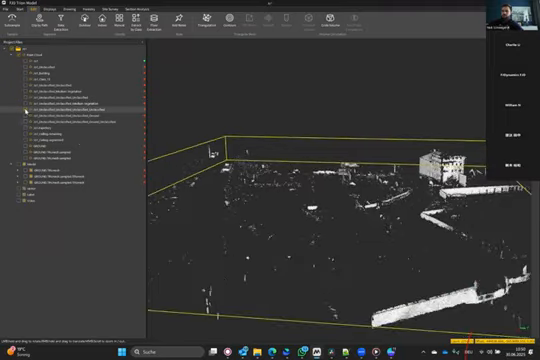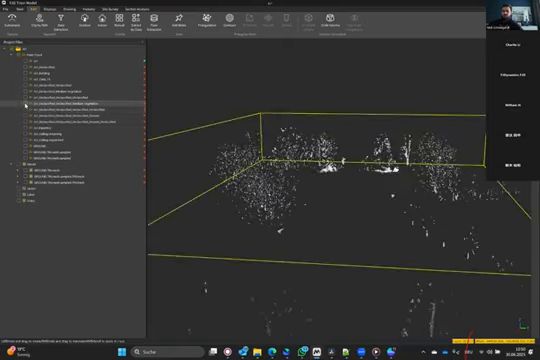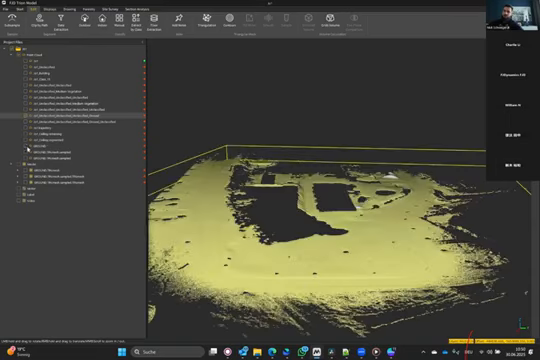Oh no, it's the wrong one. It should be this one. No, this one. I renamed it. Sorry, I renamed it. This one. Ground. This one.